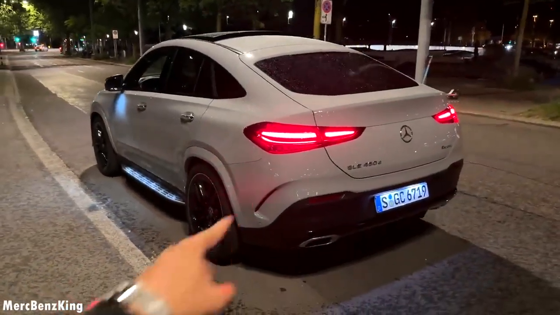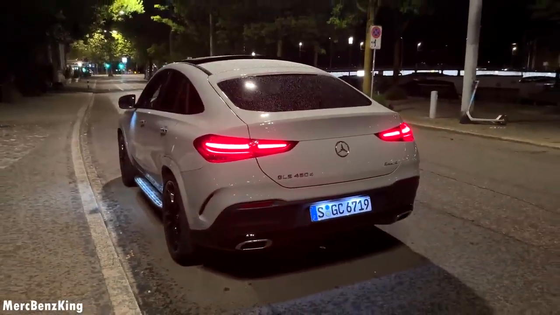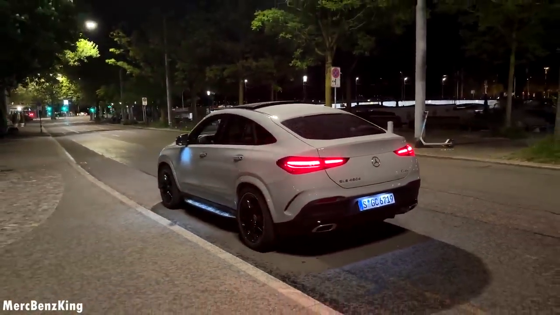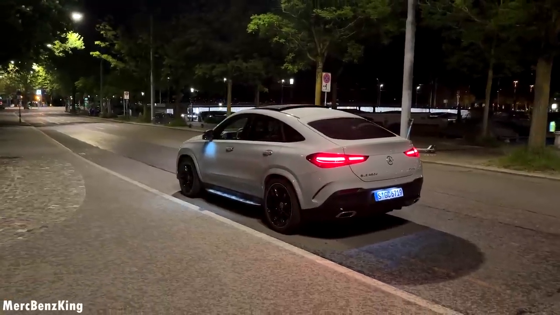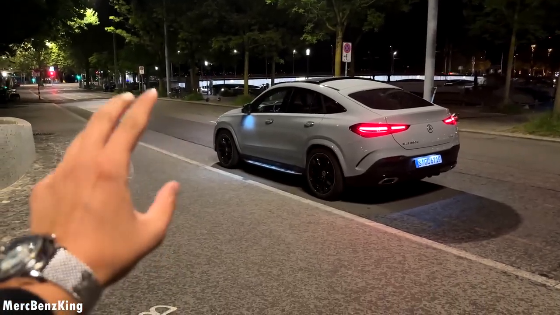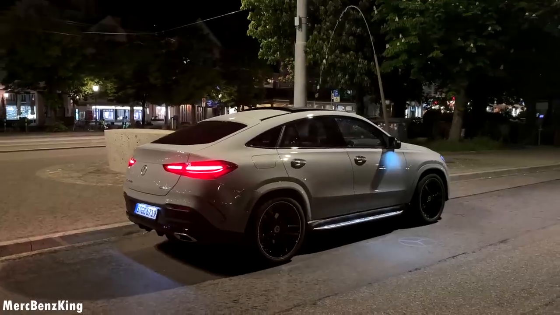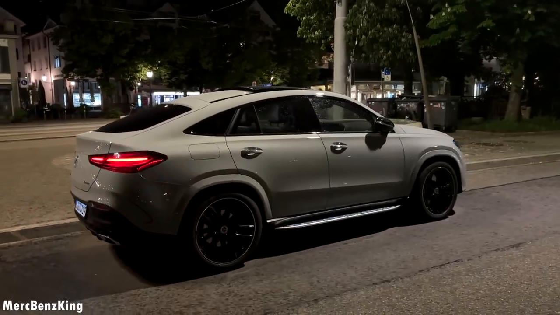This is the GLE 450d. That means it is a 3-liter 6-cylinder beast, as it has more than 750 Newton meters of torque, plus 200 Newton meters of torque at go because of this EQ boost. So 0 to 100 kilometers an hour in less than 5.8 seconds.